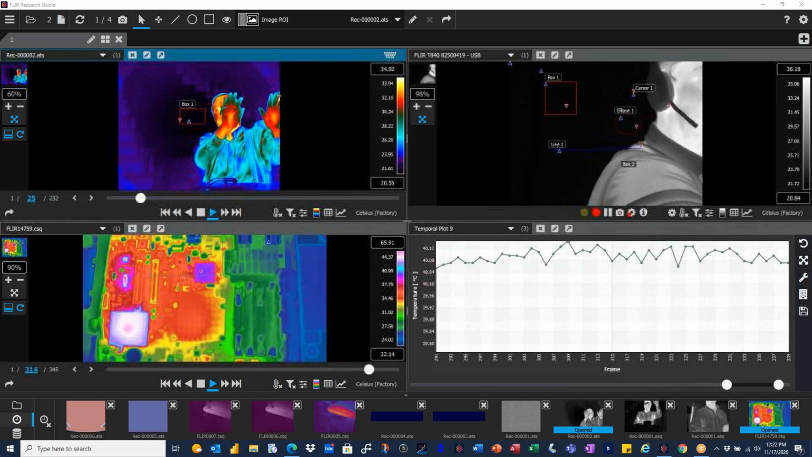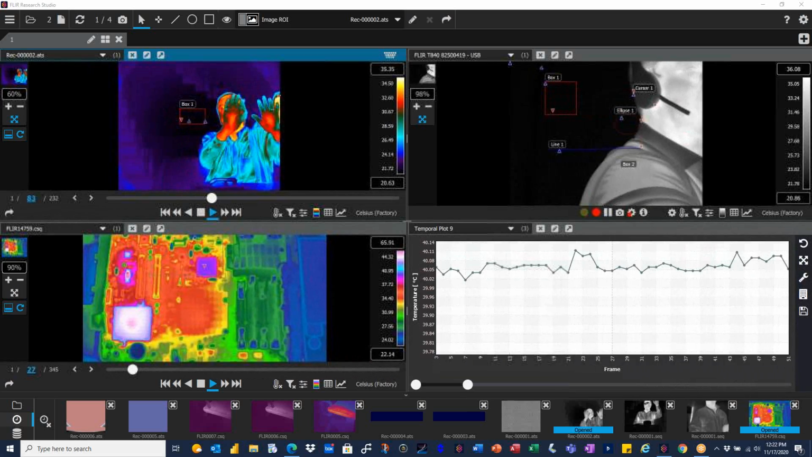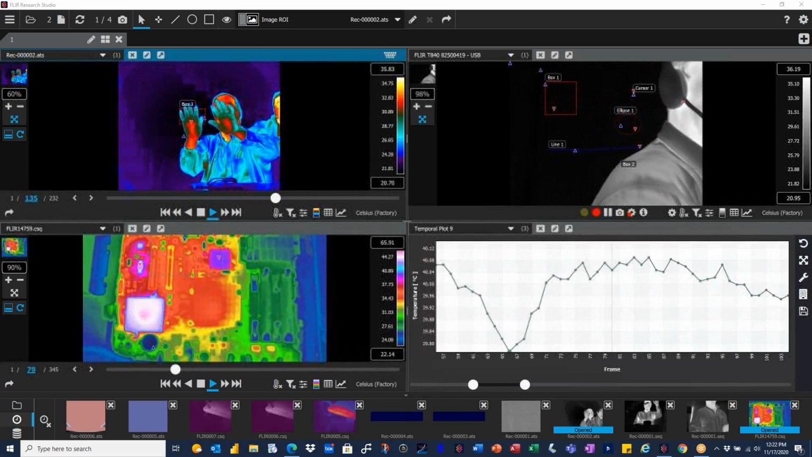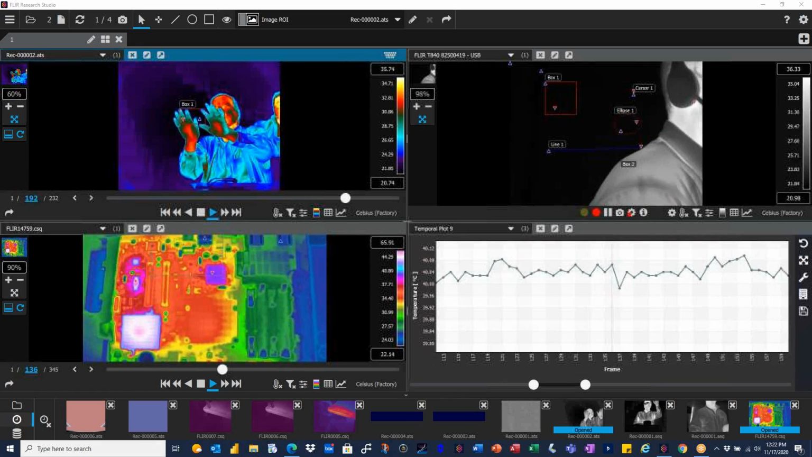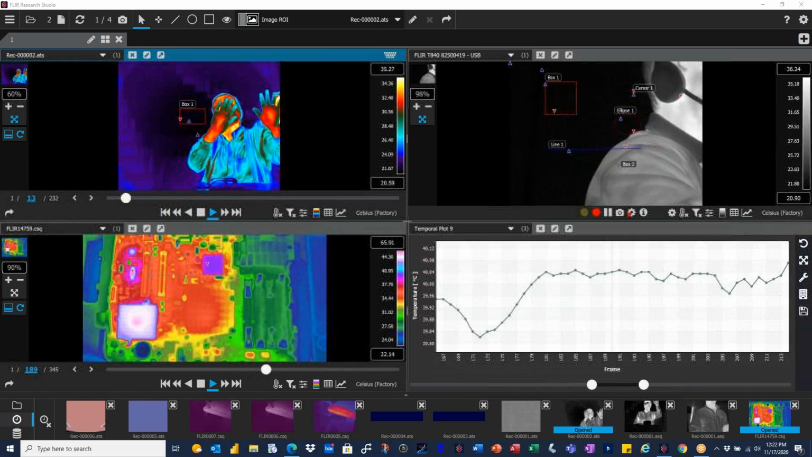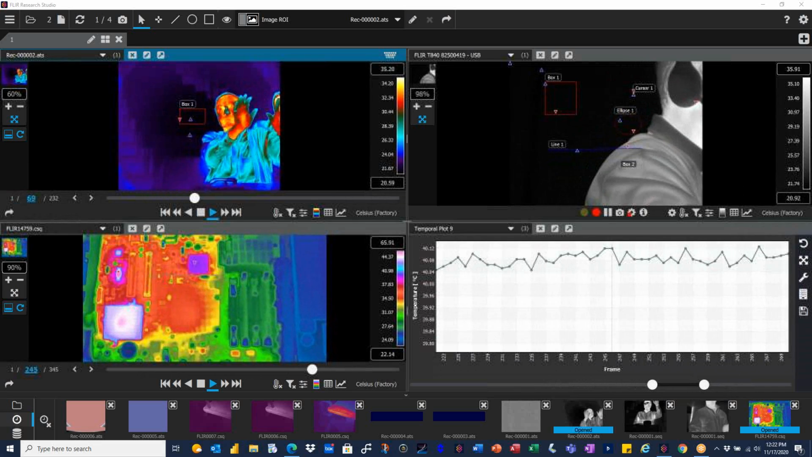And then we got a question: how thick can it see thermal variations? So the question is, how thick can it see the thermal variations, be it the electrical wires or steel rebars in concrete? That depends on the temperature difference. Some of the cameras have a sensitivity of 50 millikelvins or 0.05 degrees.